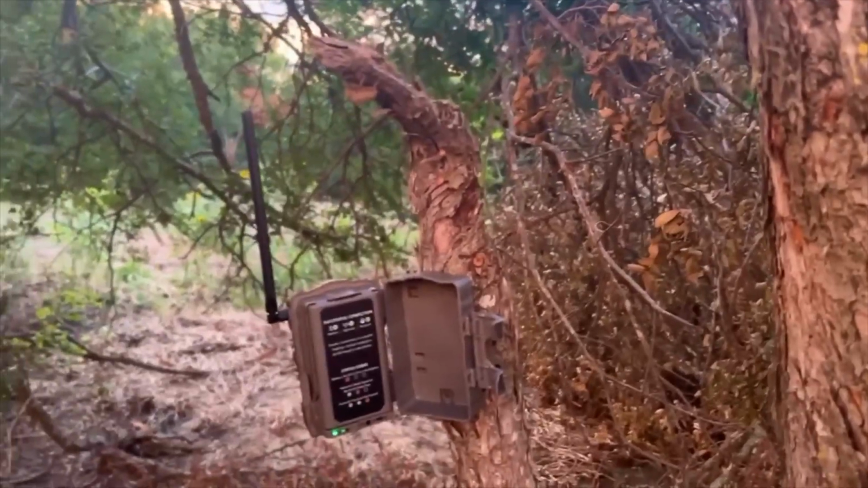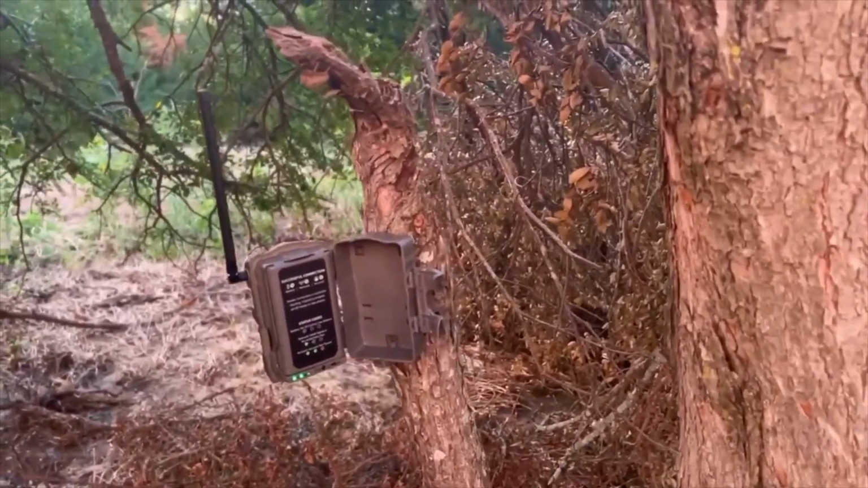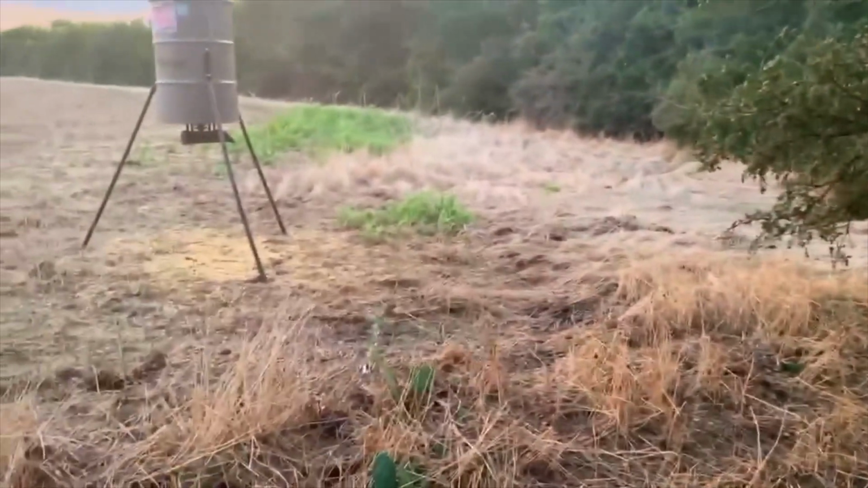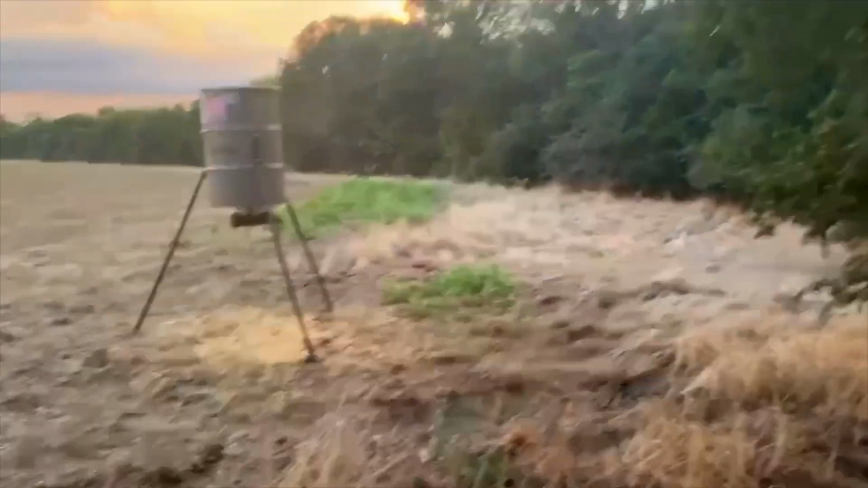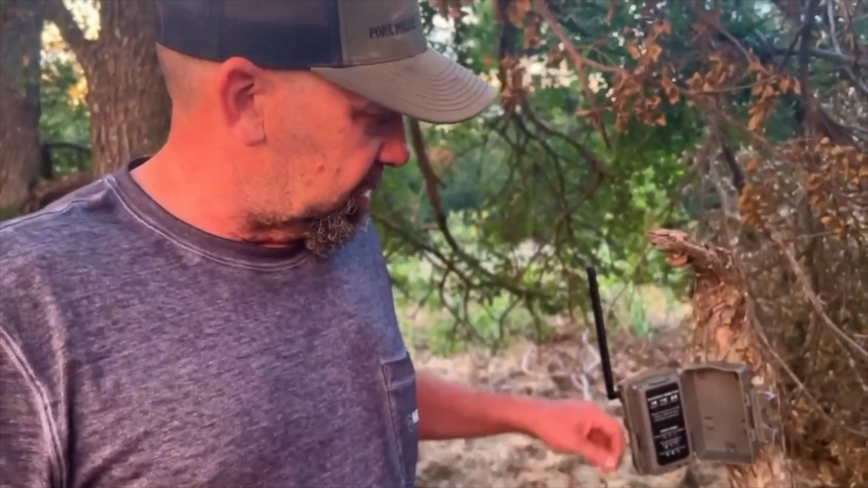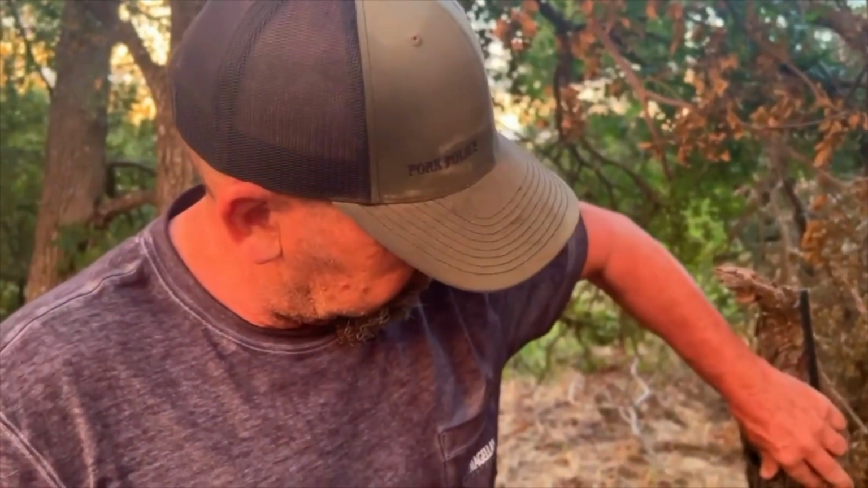Battery's good. Yeah, we had a ton of deer on this feeder, and only some hogs every once in a while, and it's kind of strange that we've got so much corn underneath that feeder. Nothing's been coming in here for at least a couple of days. Right, she's done. All right, this one's done. We're ready to get out of here and go to the other spot.